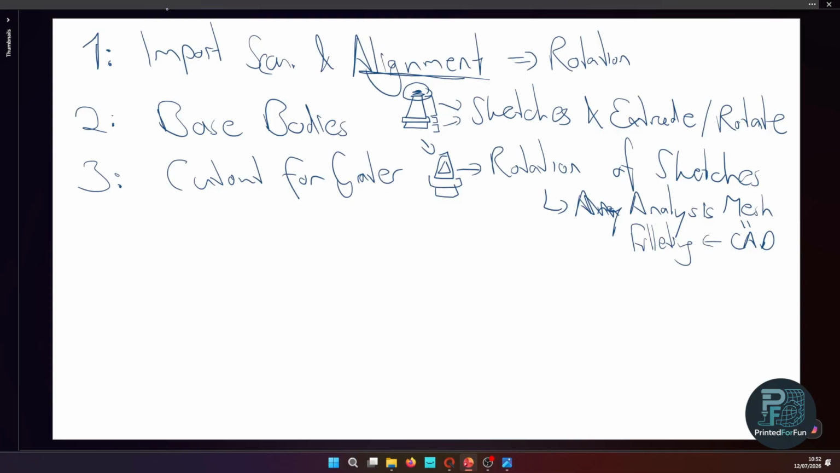Then the fourth and final step is creating the thread, or the thread section. For this, I first create a helix following the original thread.